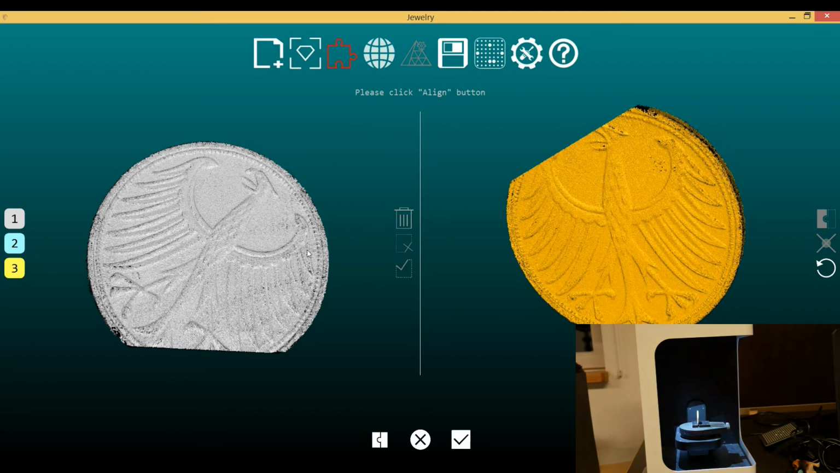To help myself, I orientate the coins into some direction where they are in similar positions, so I can orientate myself easily. It's in this coin absolutely not necessary, because you have a lot of clear features, but in other objects it might be very useful to do so.